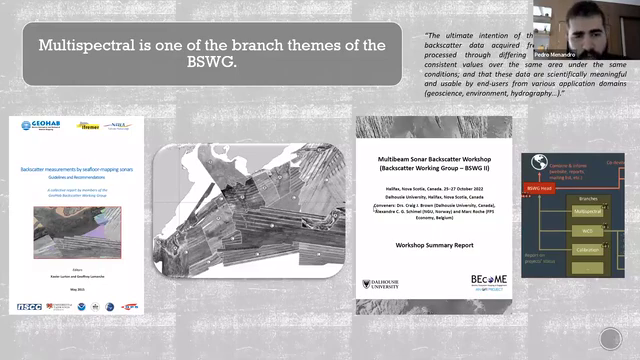On the right, the image shows different data sets with different equipment, vessels and software, to show that there is no standard for processing and acquisition. This should not result in this kind of patchwork, but there is a lot still to be done to harmonize these different data sets. The third one is a report of the backscatter workshop one year ago, and in this workshop, multispectral was established as one of the branch teams for backscatter research and investigations.